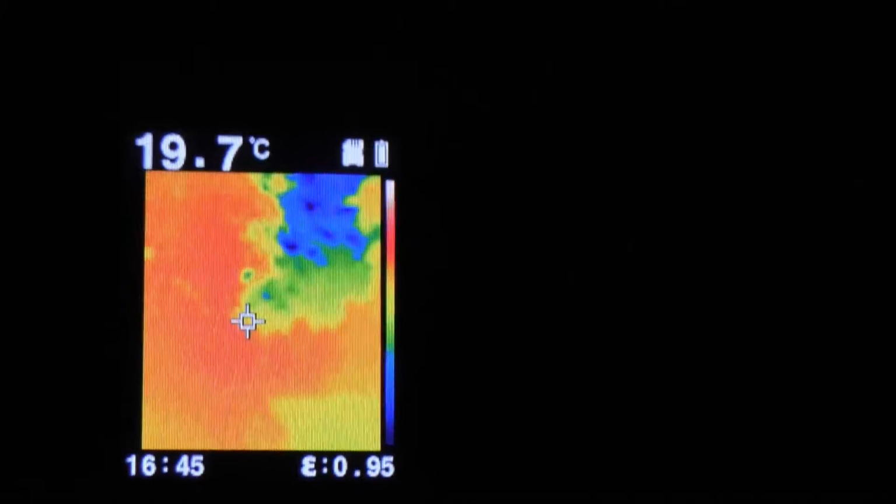Okay guys, I'm outside. I got the FLIR camera. I'm gonna point it at the river and see what we get. Kind of some weird readings there. So the tiny house looks pretty cold. It's because I just turned the fire on.